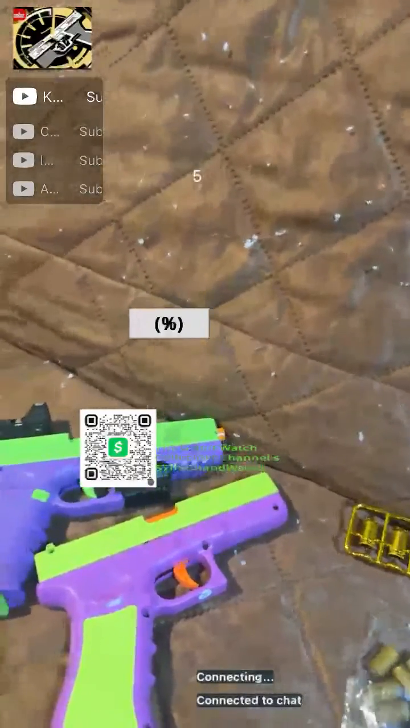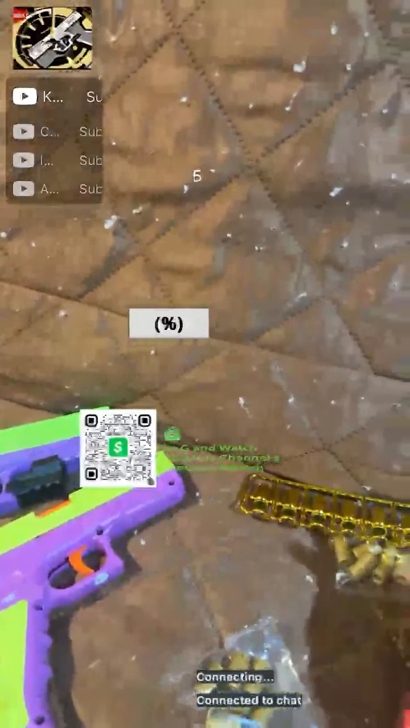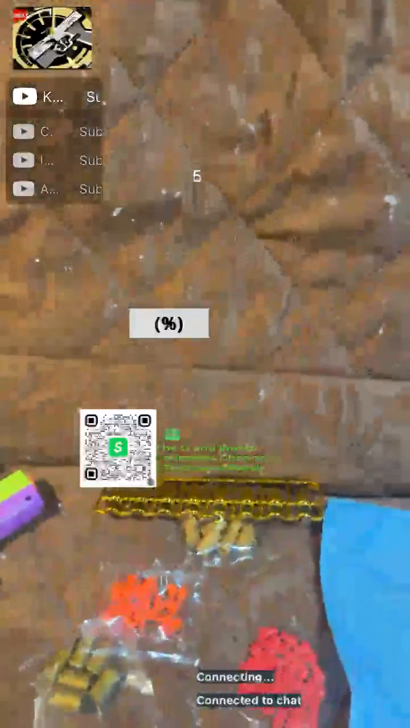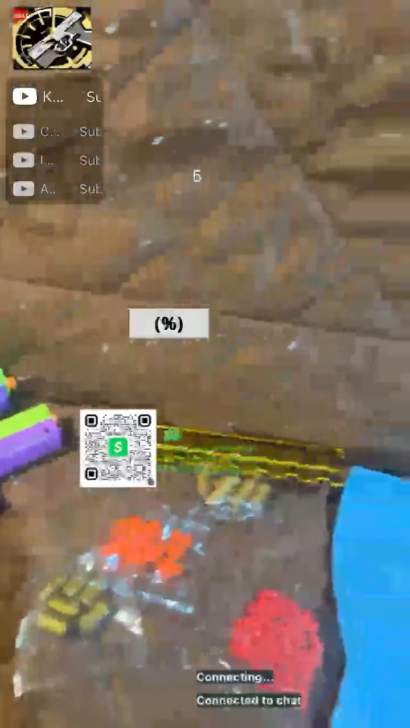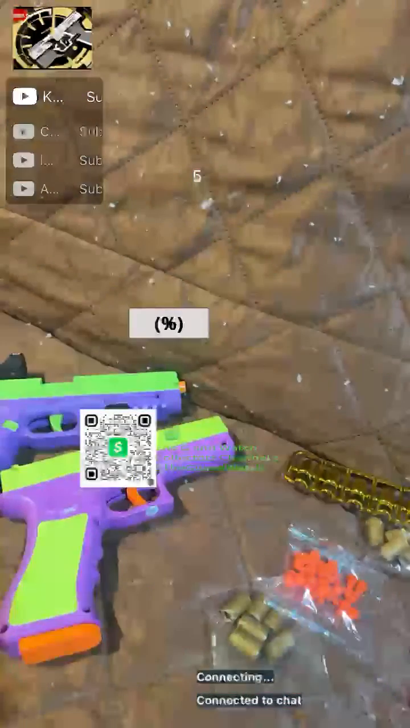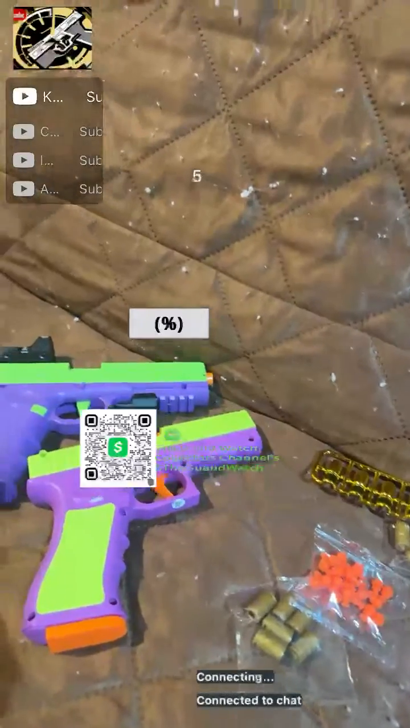Don't buy it. It's shooting these plastic pellets, and whenever you see them shooting them, it makes a gun noise. That's just dubbed. Those aren't real firearms, and they don't make that noise.